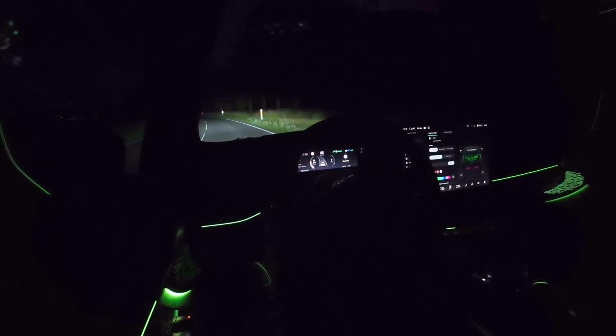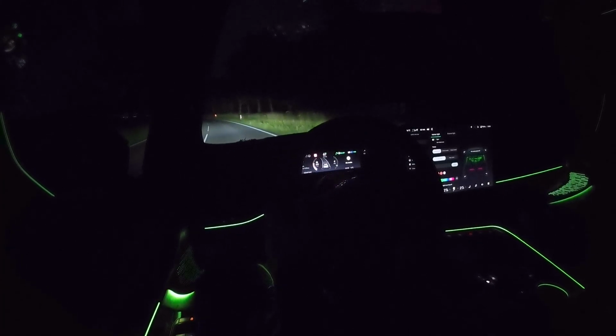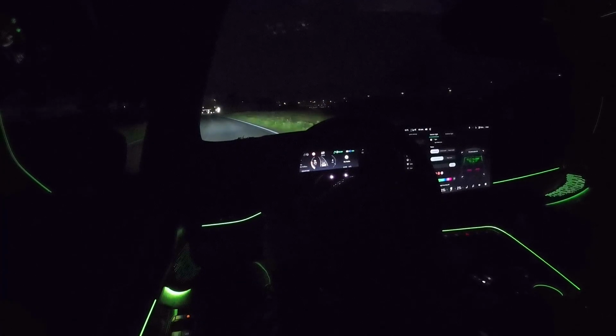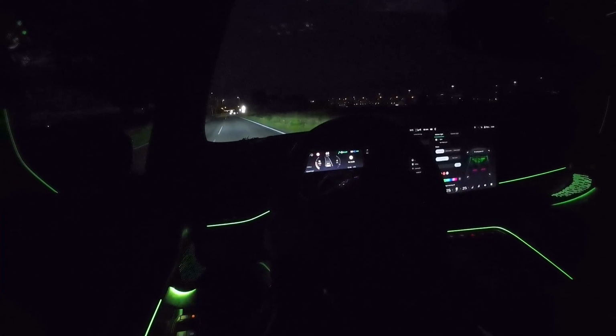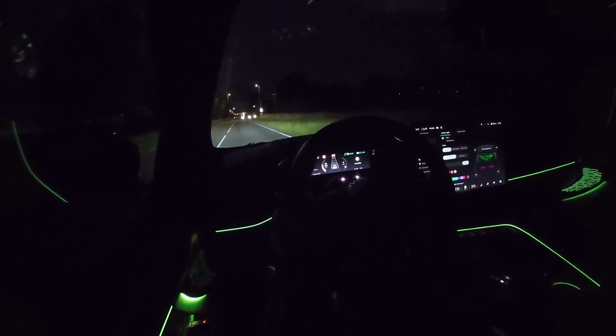I'm not really sure how intelligent the system is. If there's another car coming, will it dim down and do the normal lighting? I'm not sure. So yeah, it's a feature in Zeekr you only see during the night. You will not experience this during the day. It is a special kind of automatic lighting system.